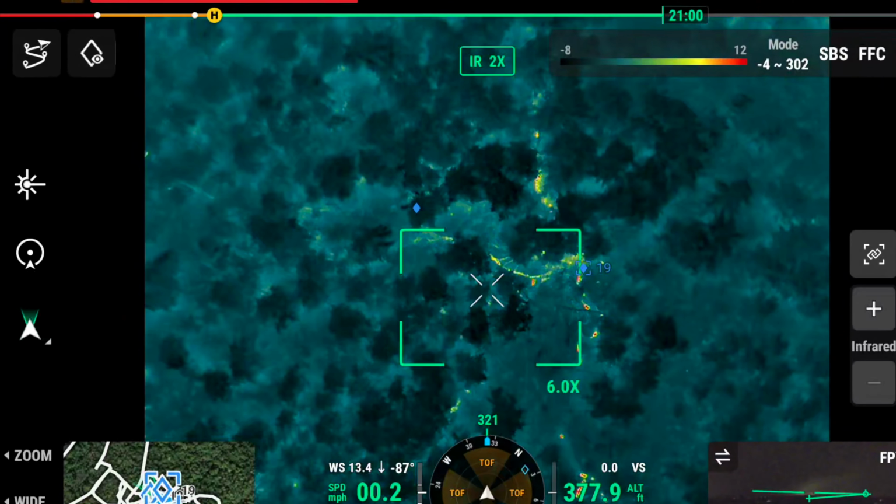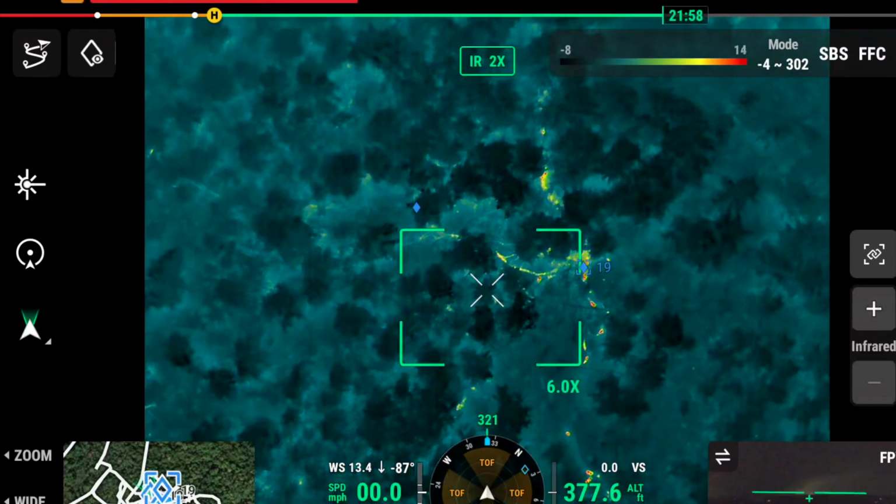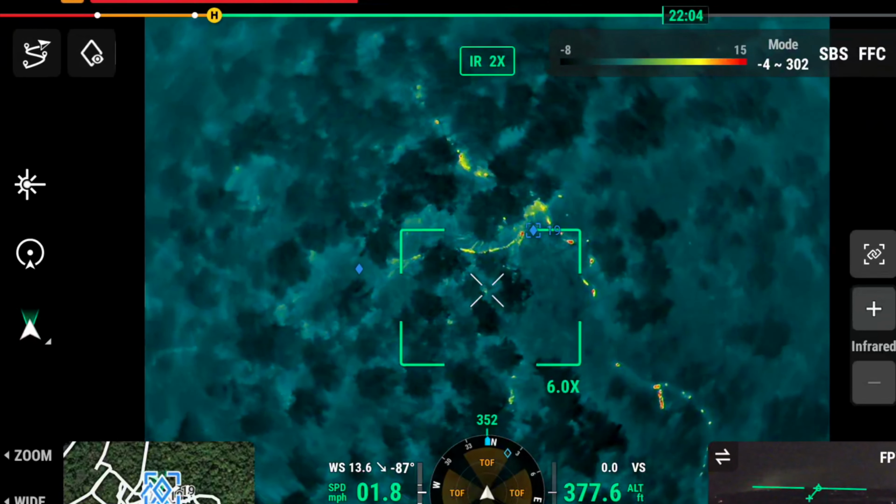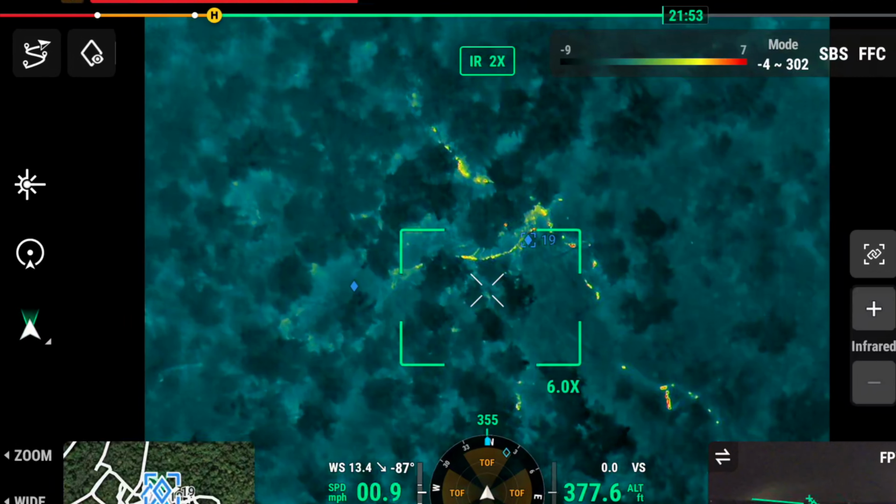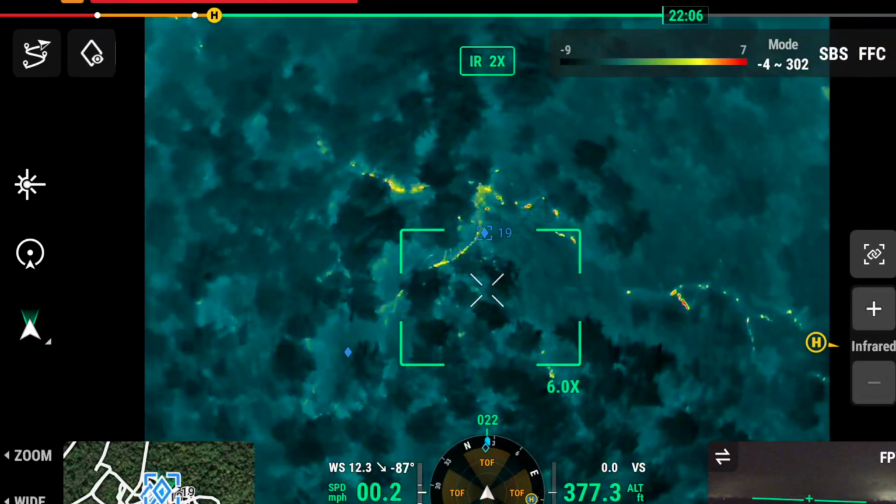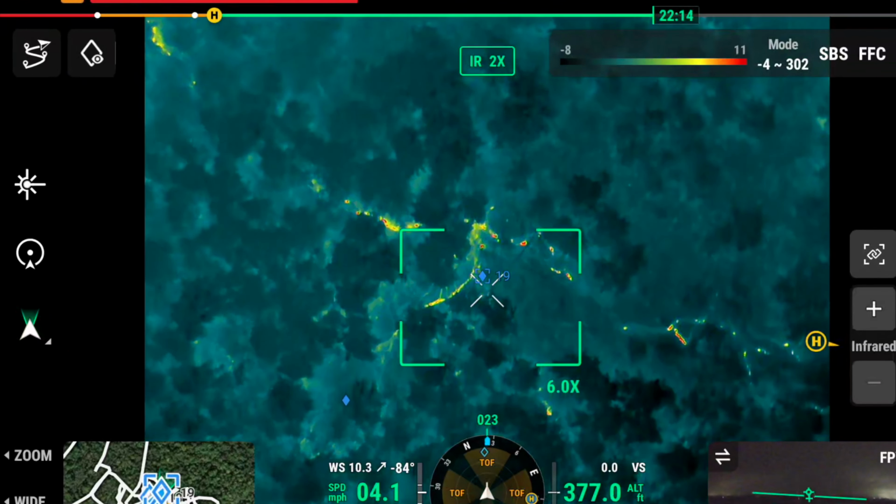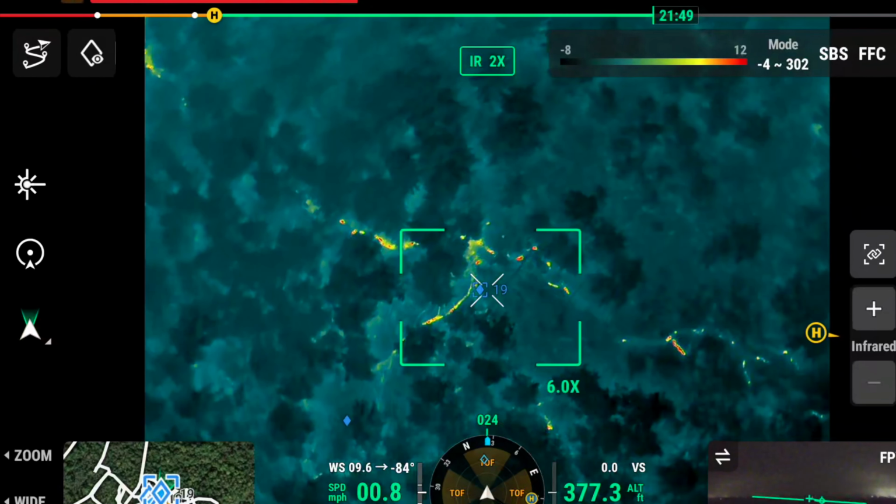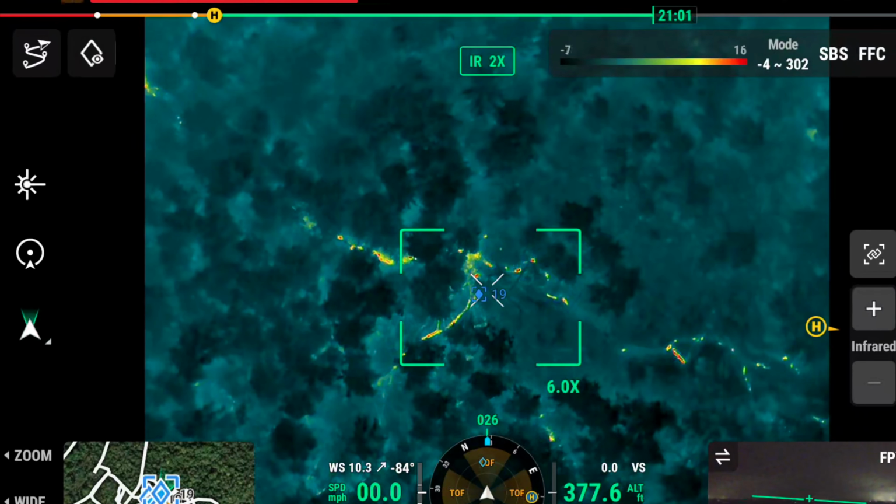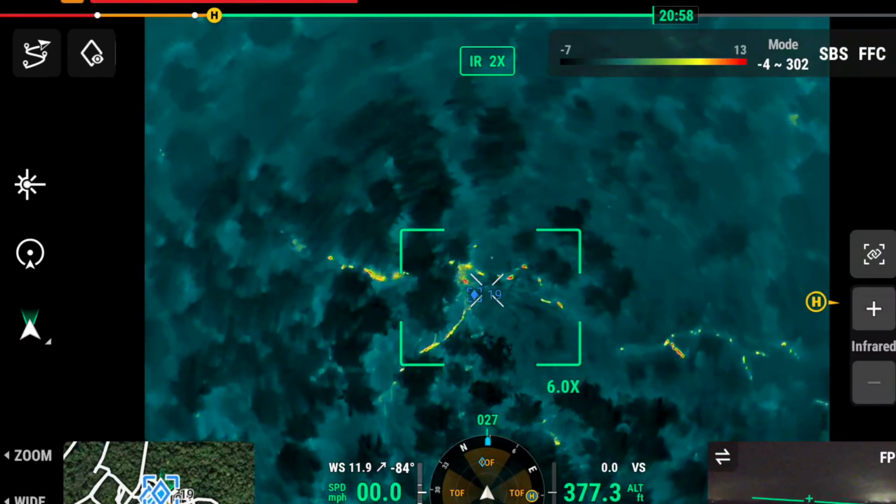Come on, puppers. Just keep doing it. Come on, doggies. I'm right over them. Waylon. Come on, Daddy's got treats. Boy, where'd you go? I don't know why I can't. Are you okay, doggies? Waymore. Waylon. Come on, Emmers. Daddy's got treats. Where'd you go? Come on, guys.